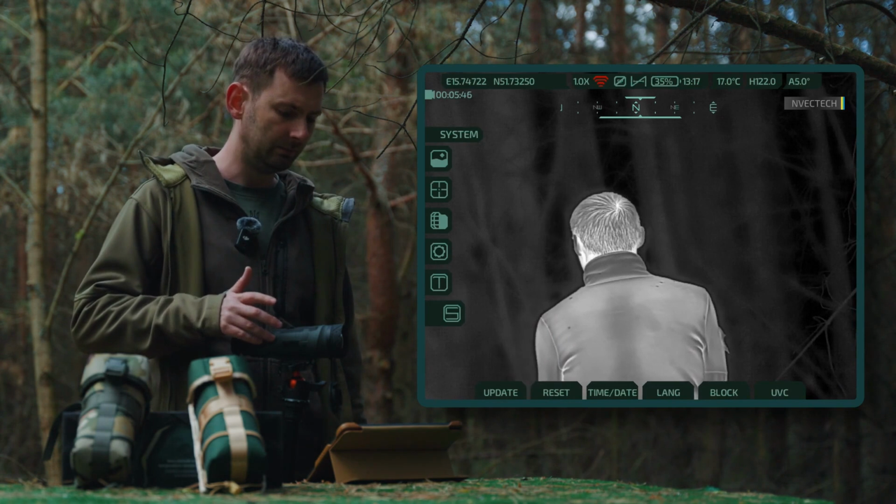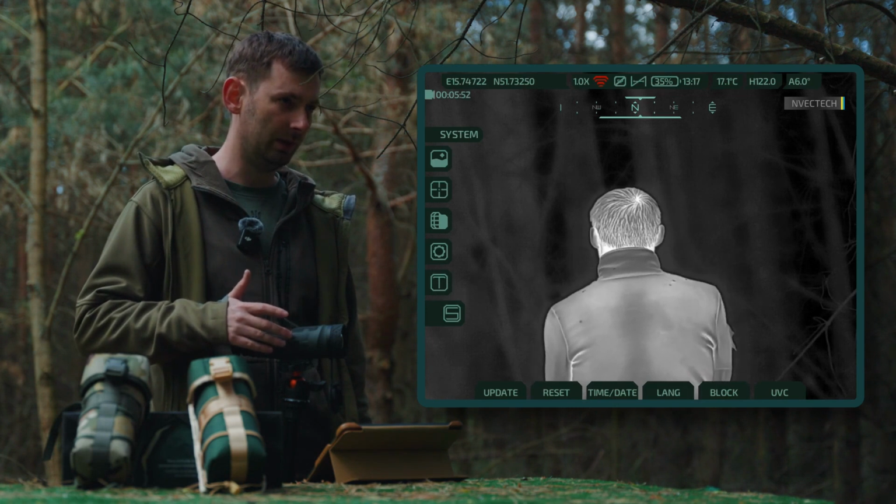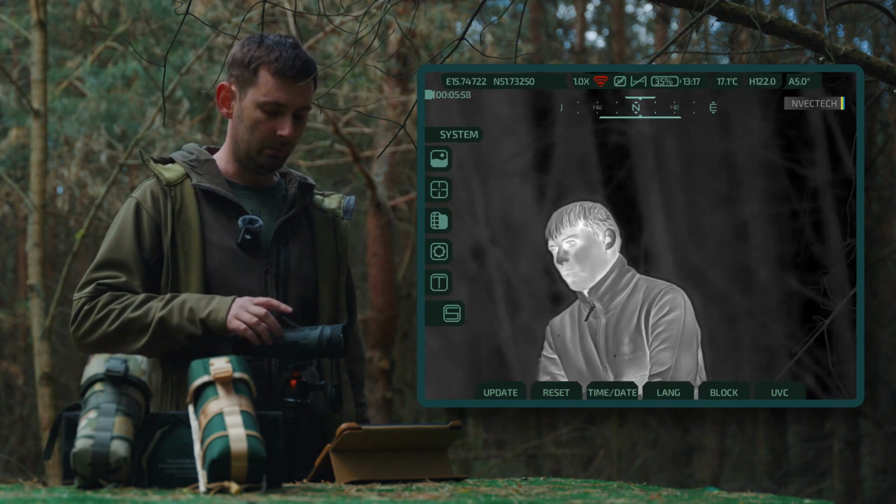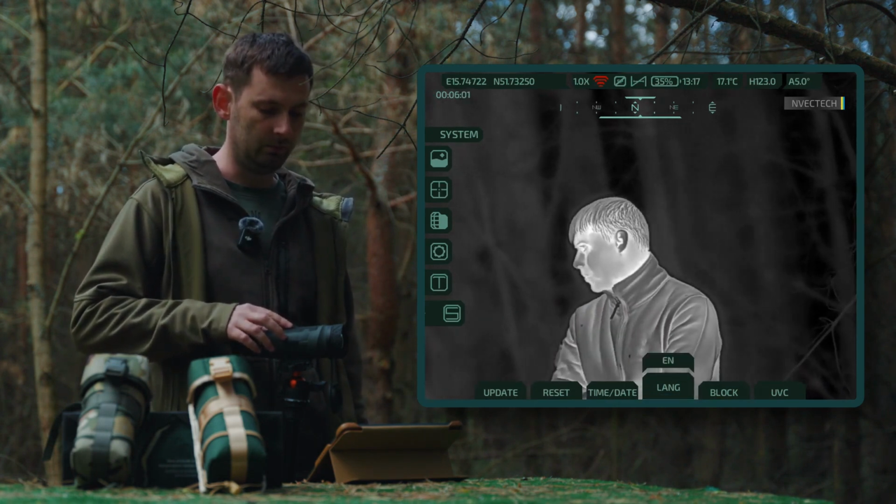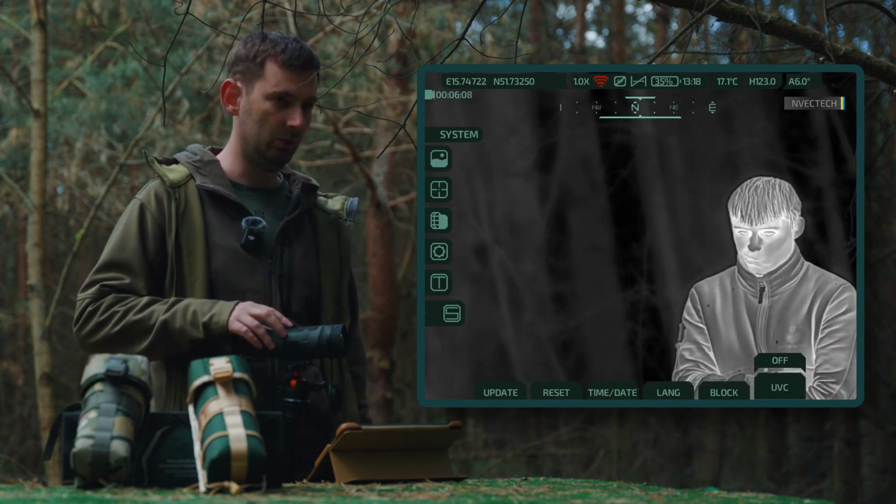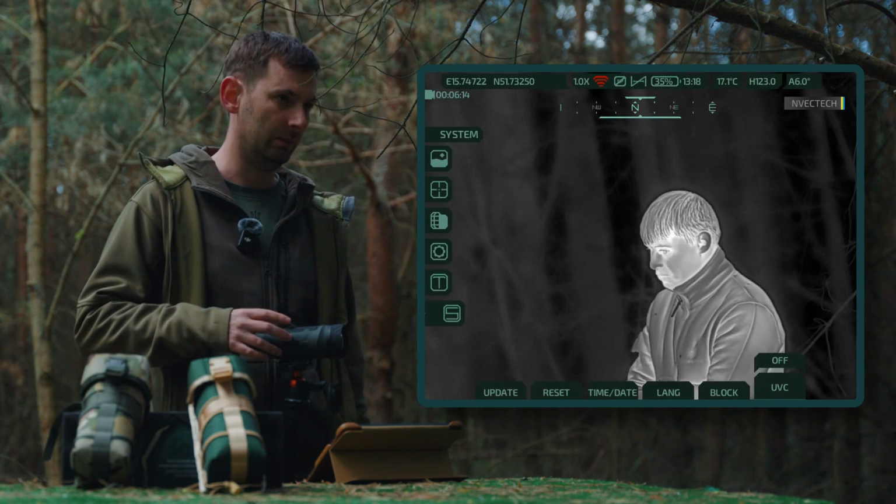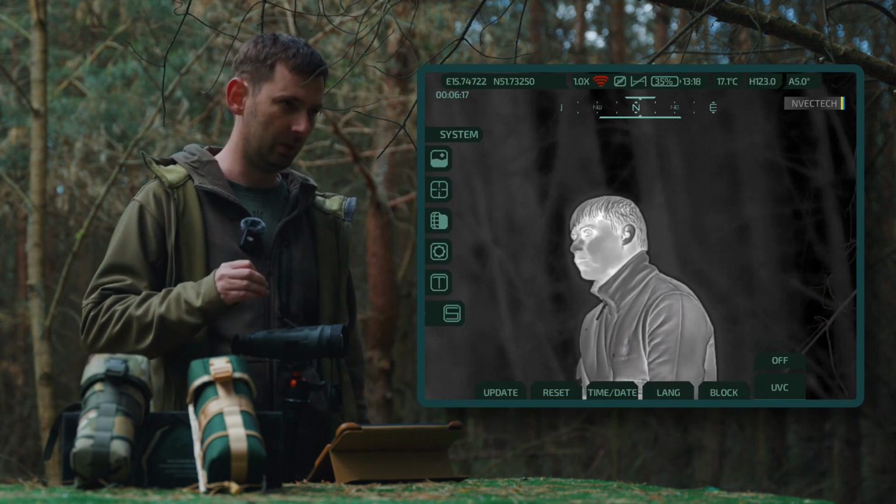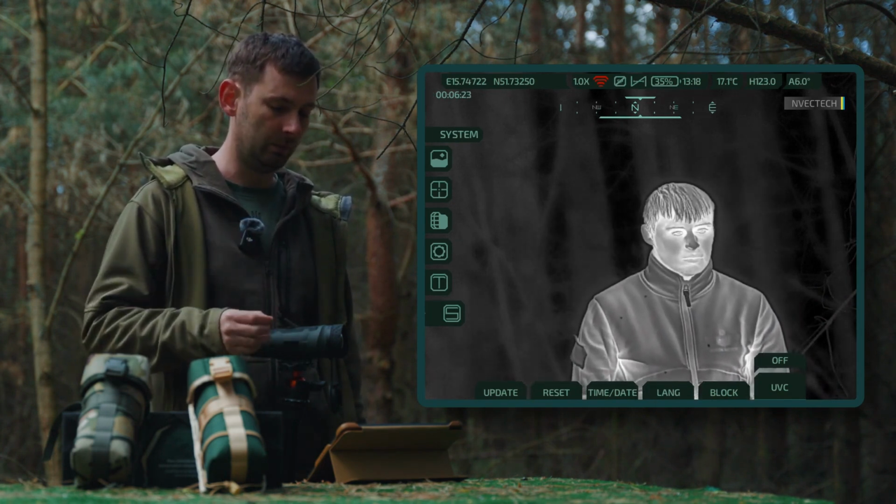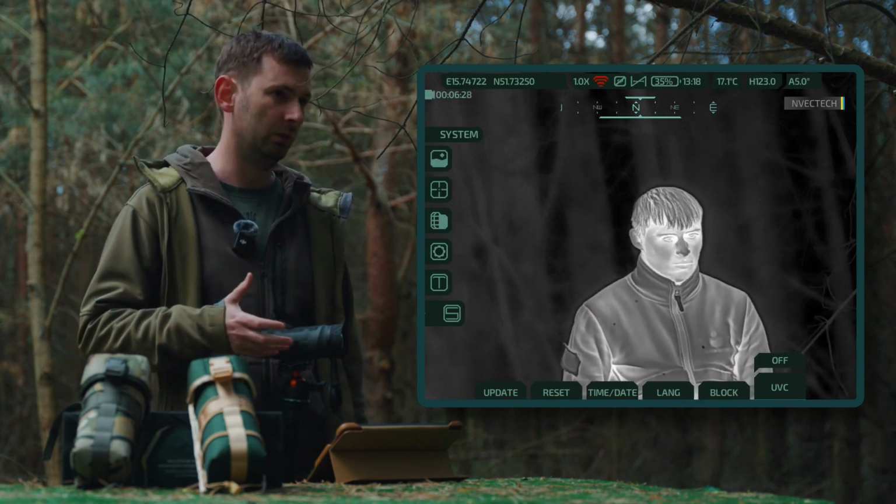To update the device, you need to visit our website, check for the latest firmware for this monocular, select the model, download the file, and connect the monocular to your computer. UVC must be turned off. This parameter must be disabled. UVC refers to the connection to a monitor or tablet for digital image transmission. If it is enabled, the flash drive will be blocked and you simply won't be able to access it on your computer. If it is disabled, the flash drive will appear and you will be able to save anything you want to it.